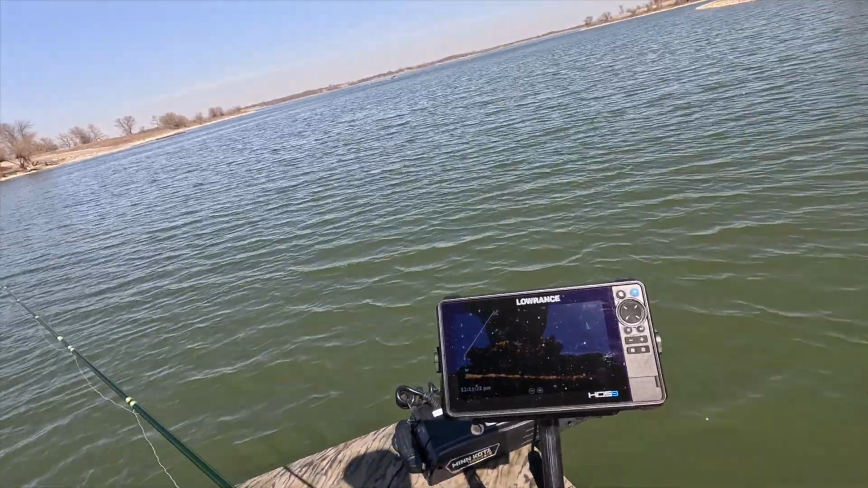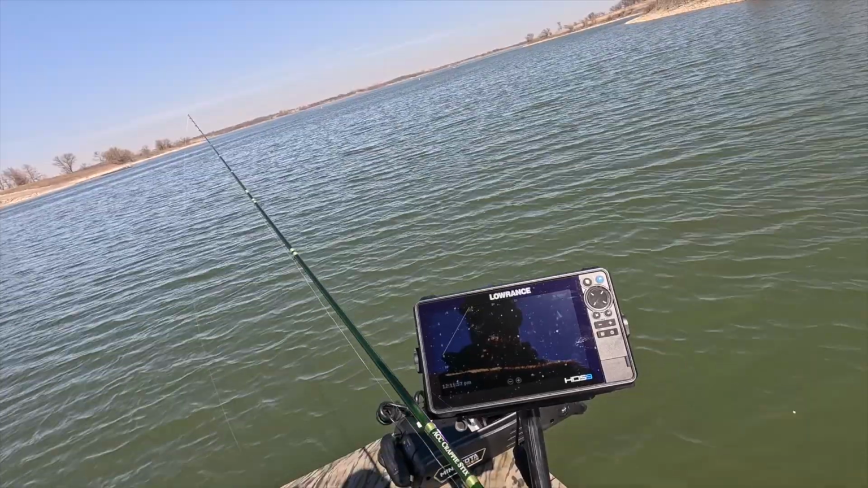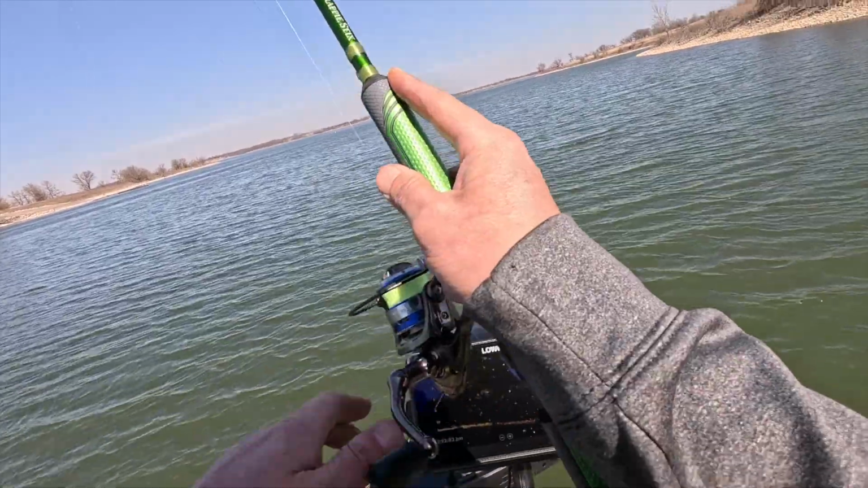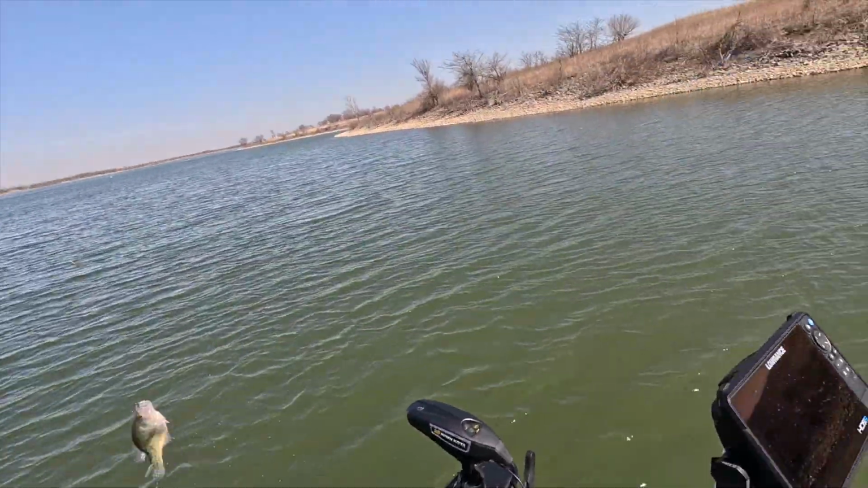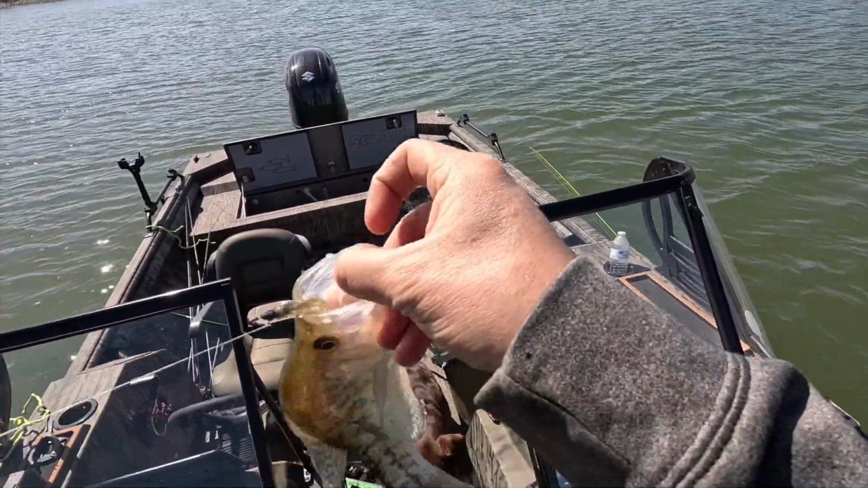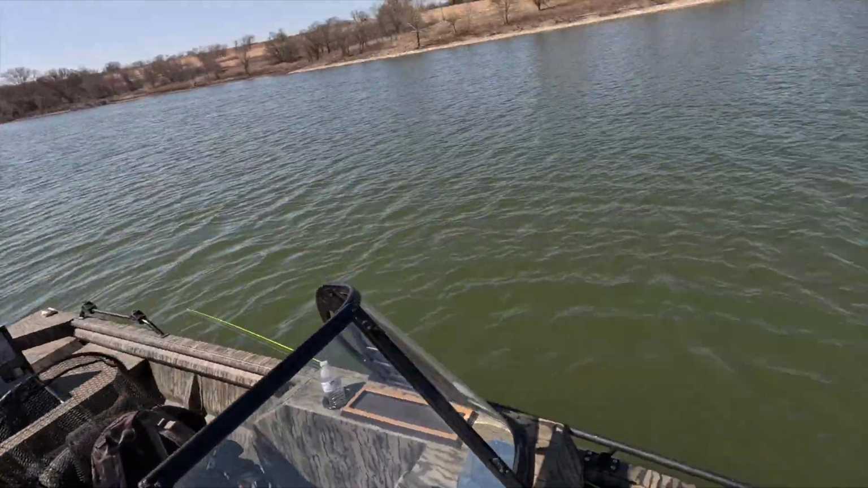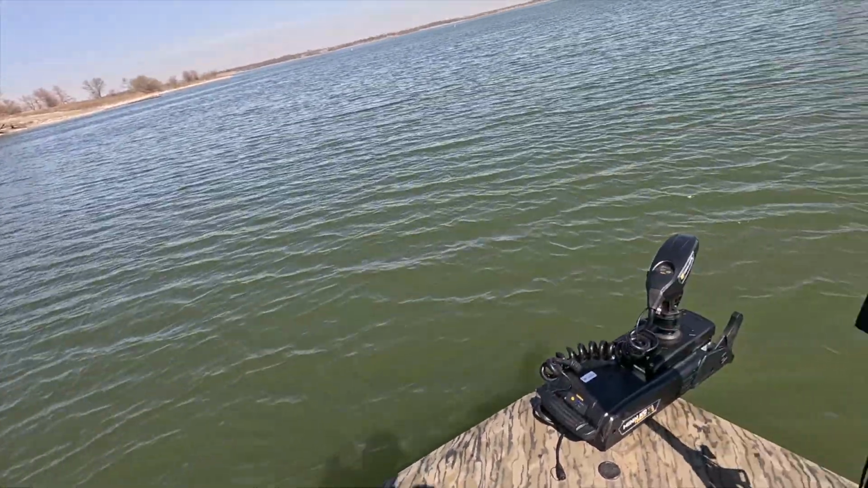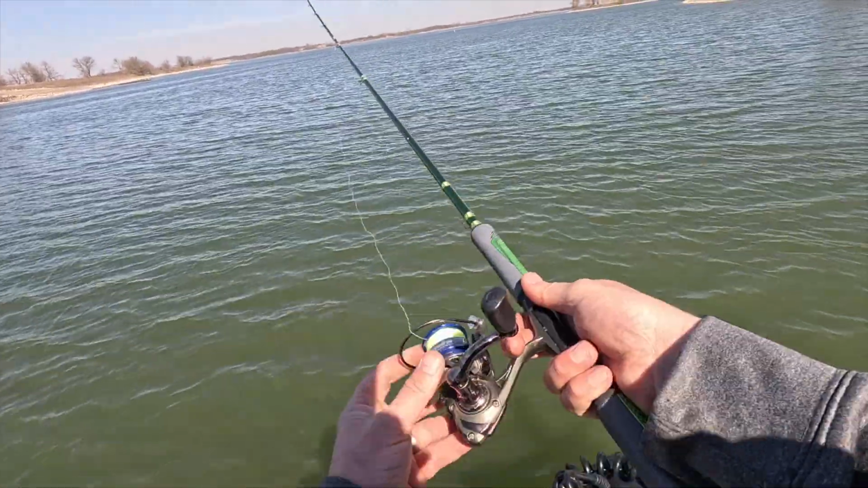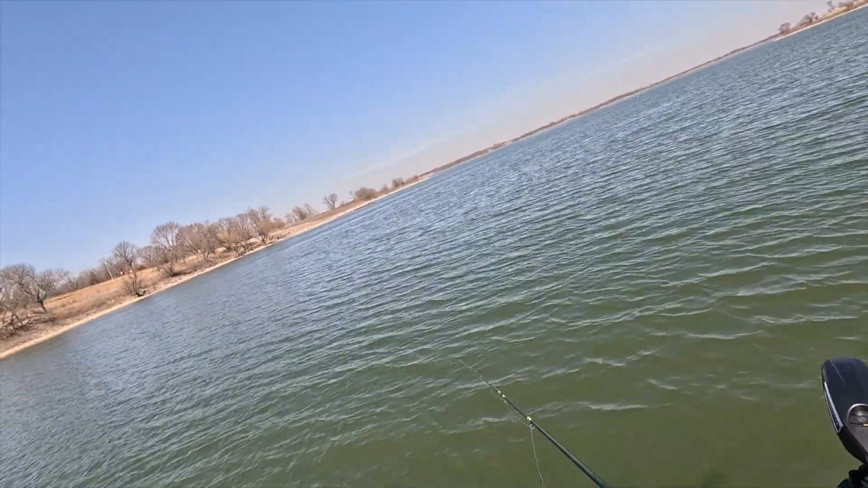It's like the bigger fish are on the back side of this brush here. Oh yeah, we're getting fired up now. We're getting them fired up. There's 10, halfway to the limit. Let's see if we can finish them off real quick. Gosh, that'd be awesome. I've been working hard trying to figure out these fish today, but we finally got it figured out.